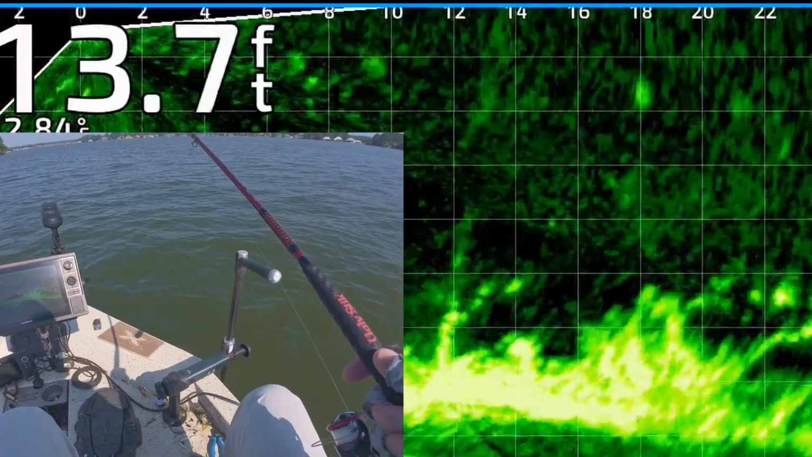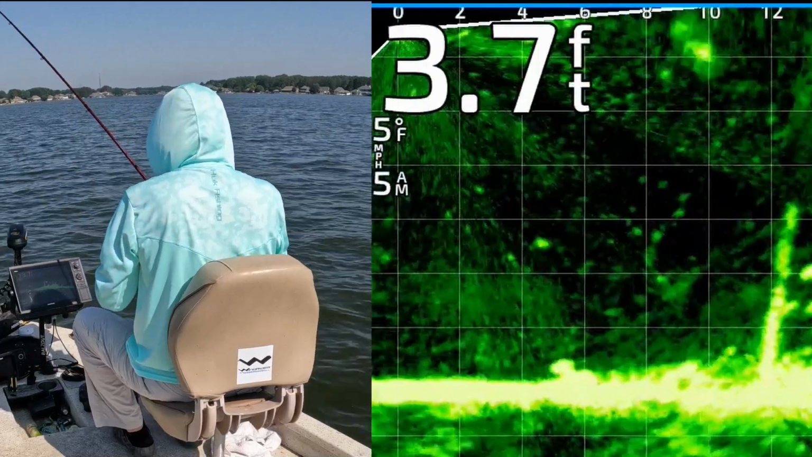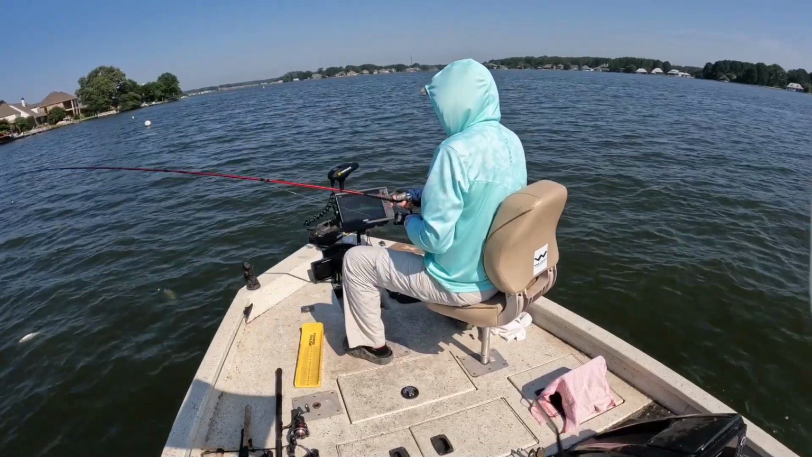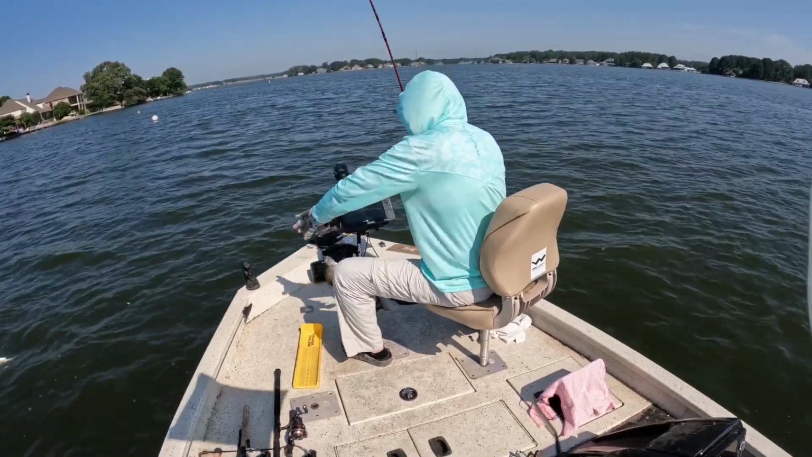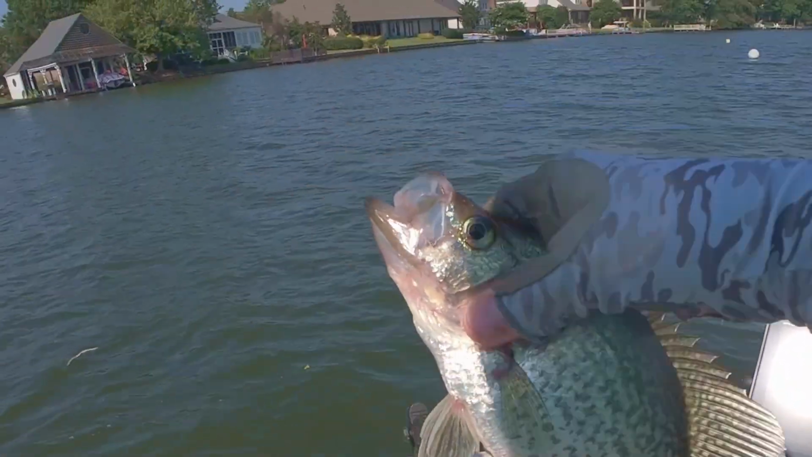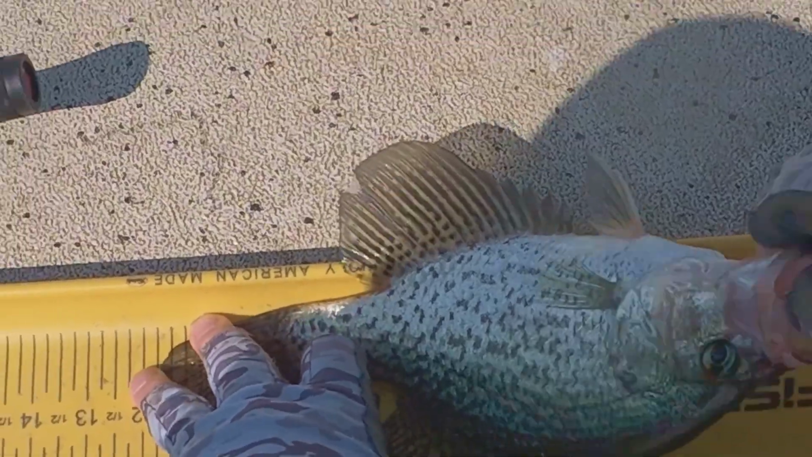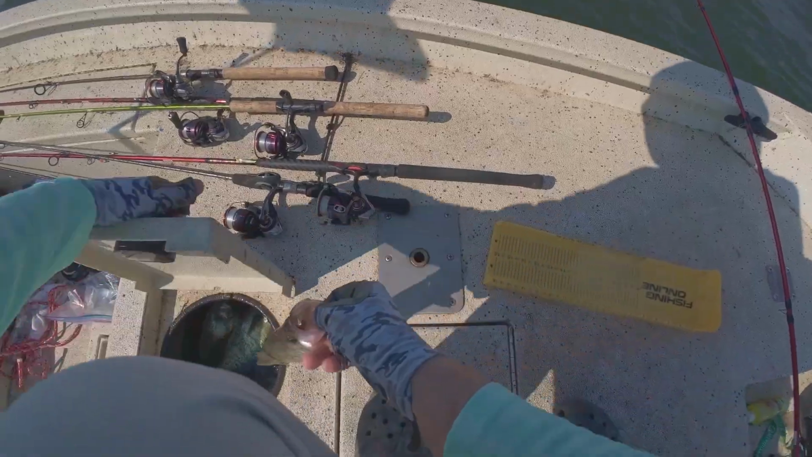Okay, one's chasing. He's gonna get it. Got him right on the top of that thing. That's another good one. Get in here. 11.5. Black crappie. Nice keeper. Get in there.